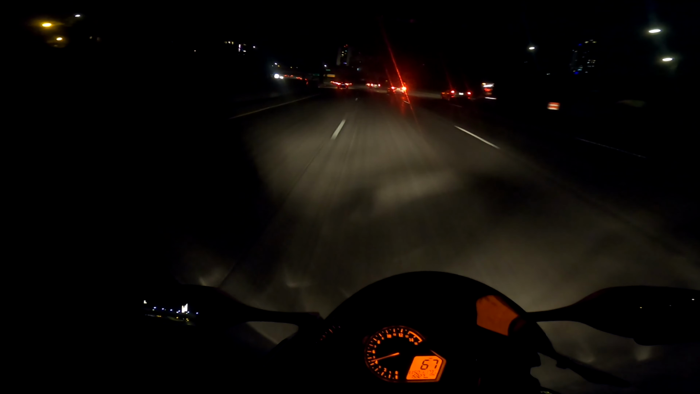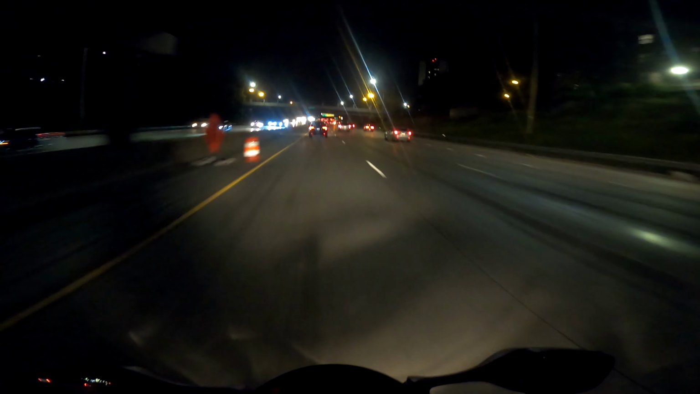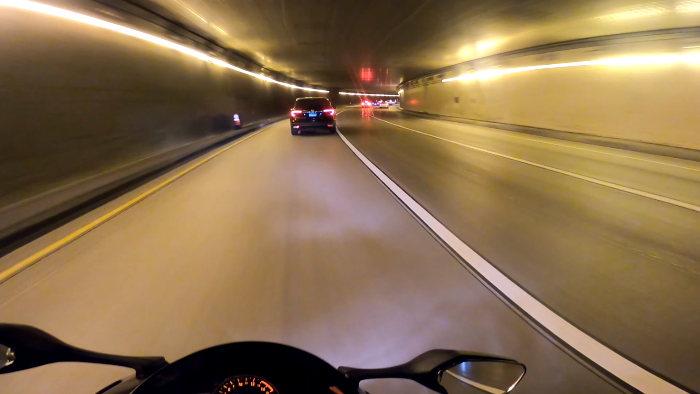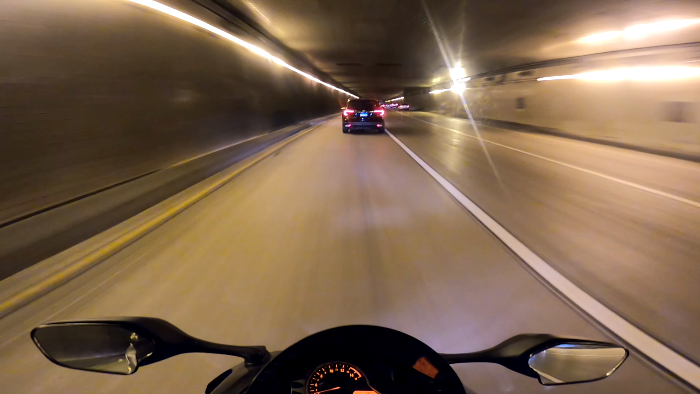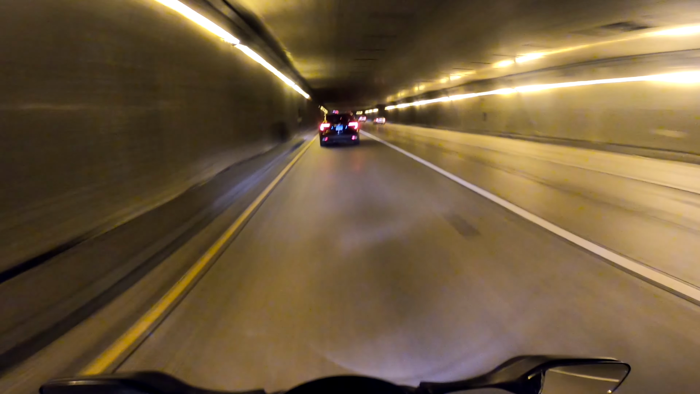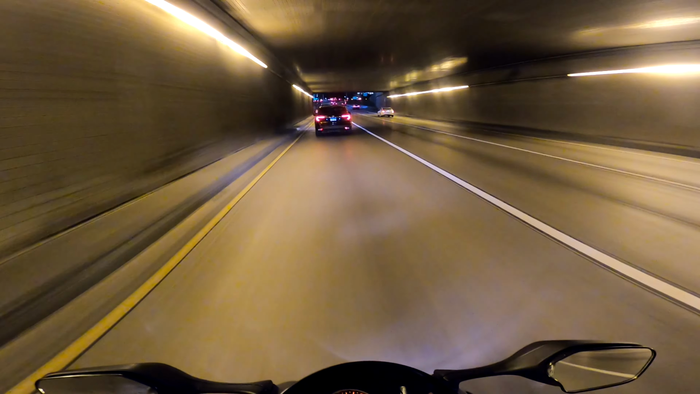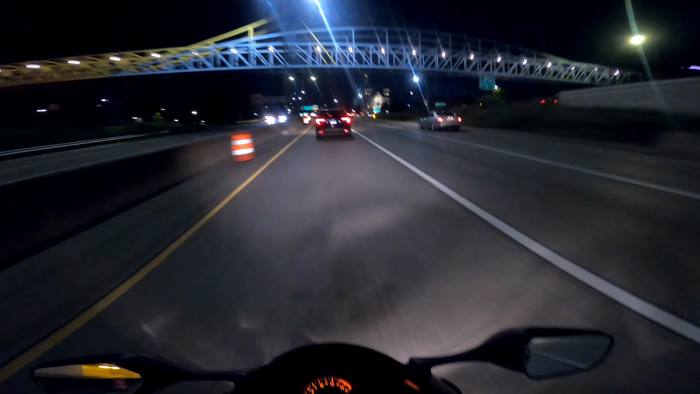Oh, snaps. My favorite tunnel. But there's so many cars you can't even take it fast. But it's gonna sound amazing. Oh yeah. Hear that? Yeah, that sounds amazing. Yeah, there's a lot of State Patrol out, see?